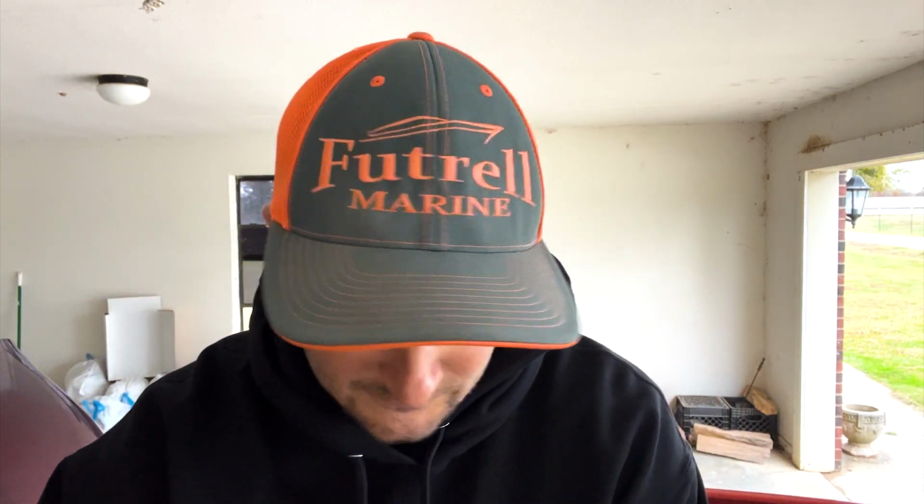They didn't want this color, okay? They liked this color and this color. This is the sexy shad color. This is that blue chartreuse color.